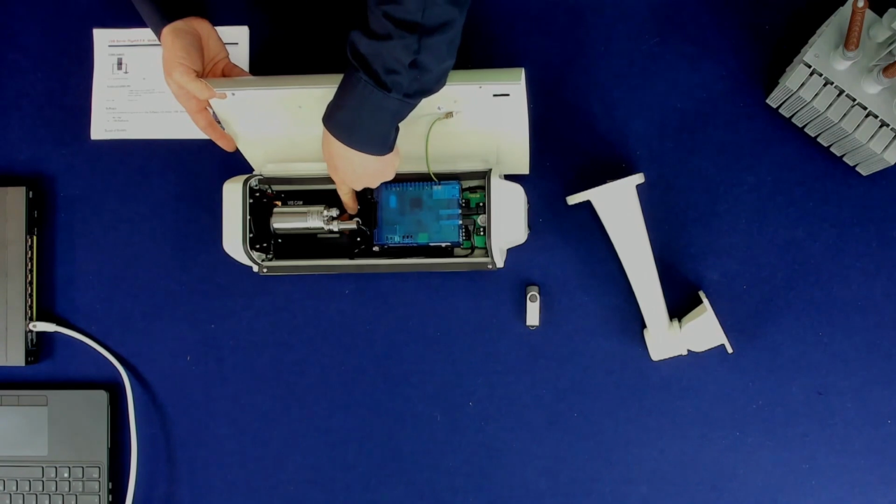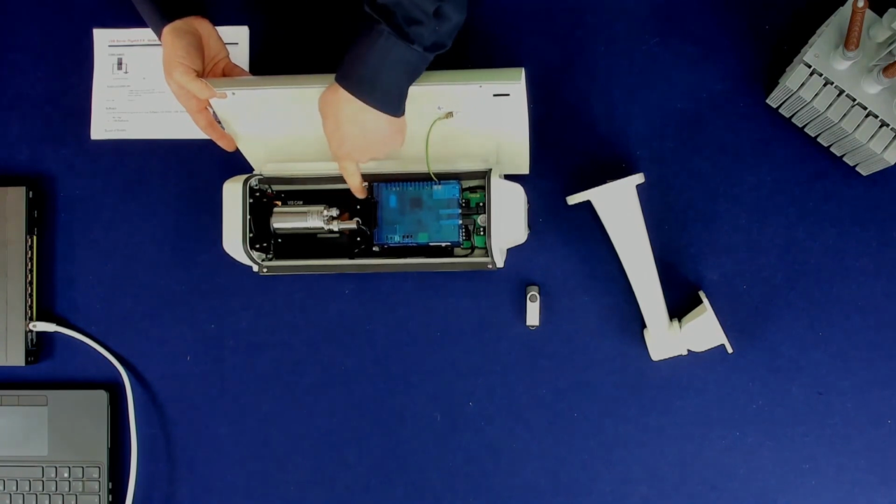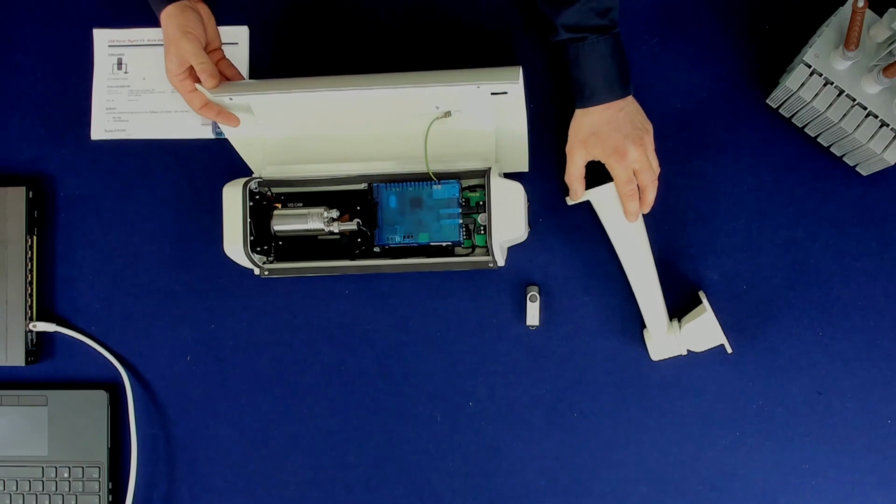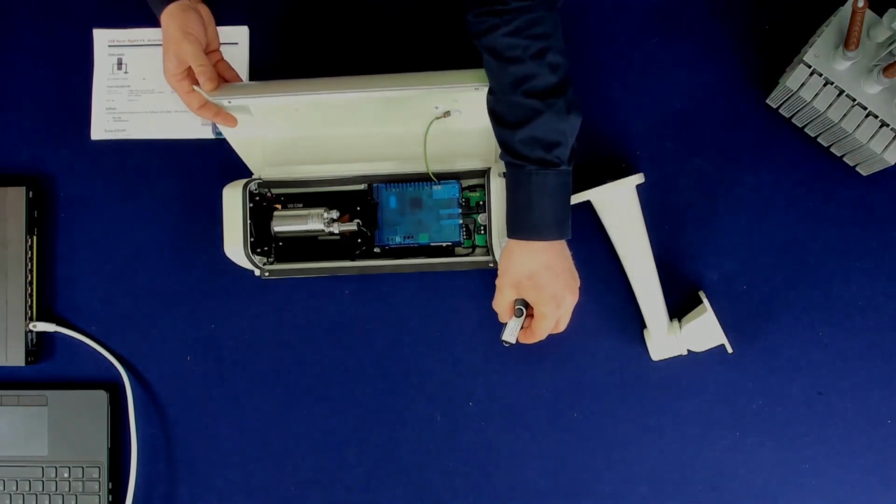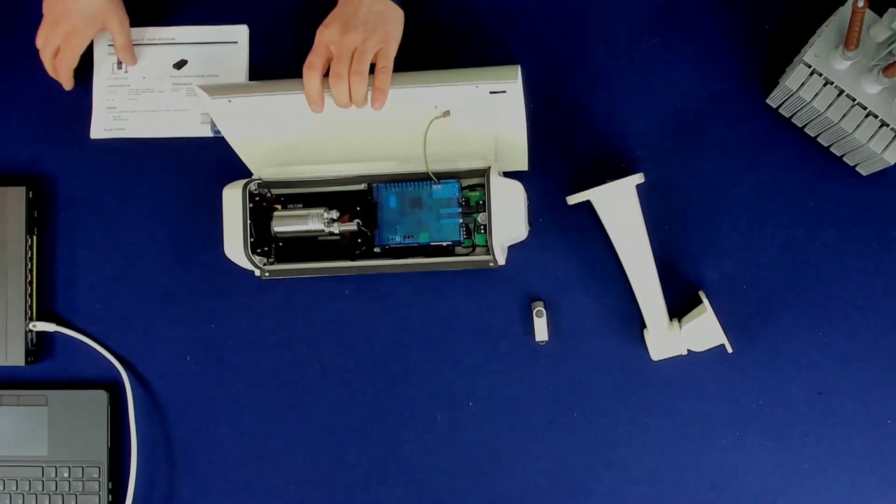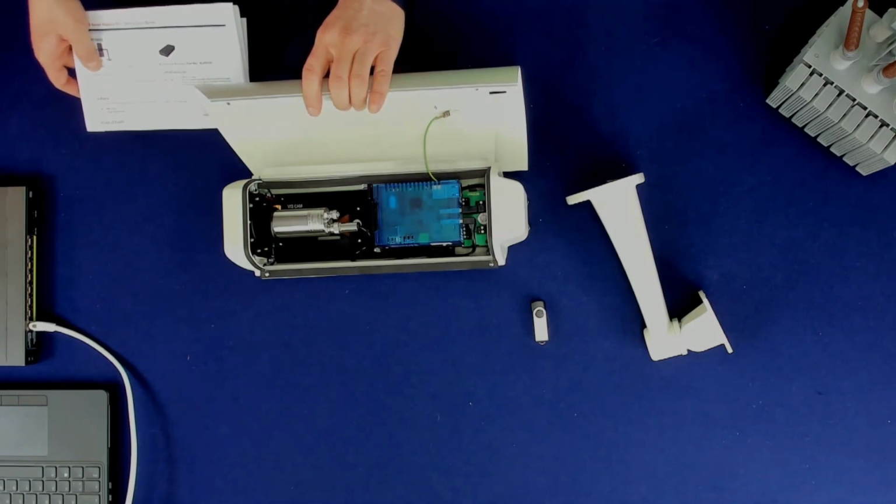You can find the heater to warm up and the fan to cool down the system. And with the package you will also get a wall mount and a USB stick with the PIX Connect software, including the calibration files for the camera. And you will also get a quick start guide for the USB server installation and for the iSpy software installation.